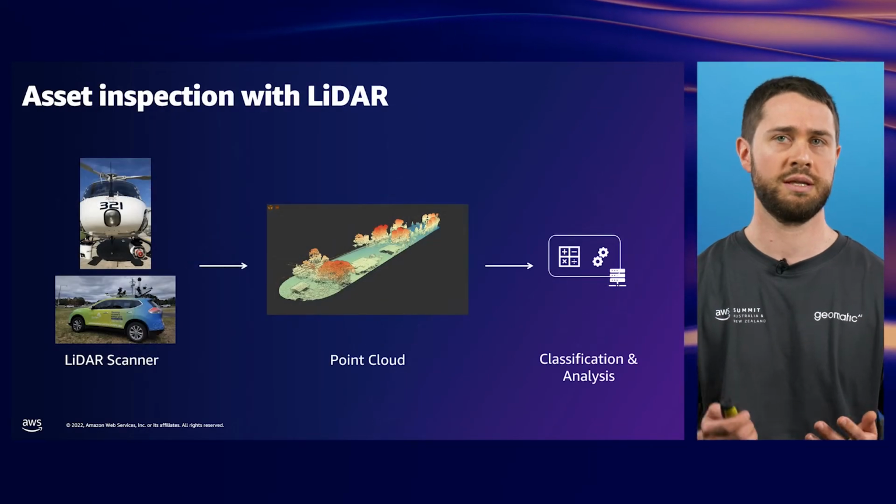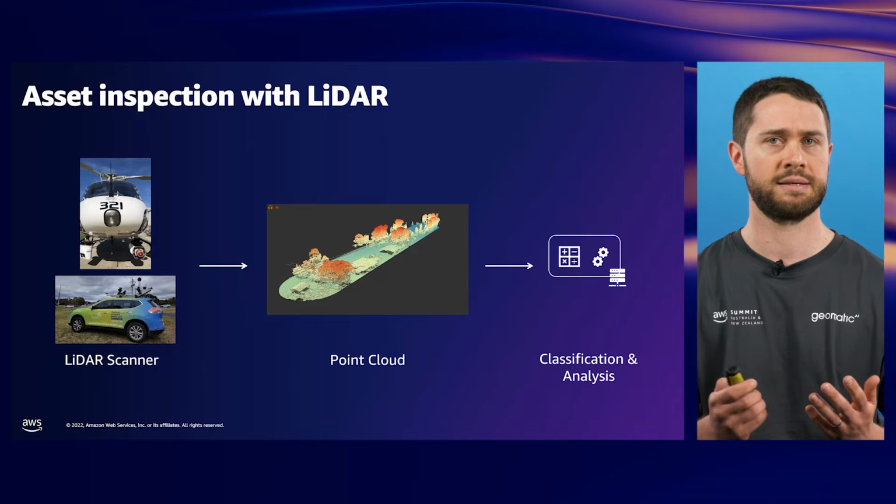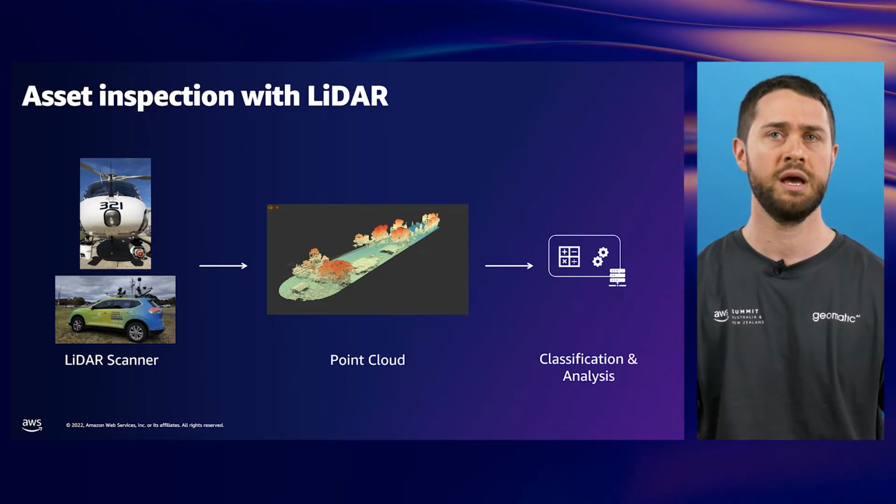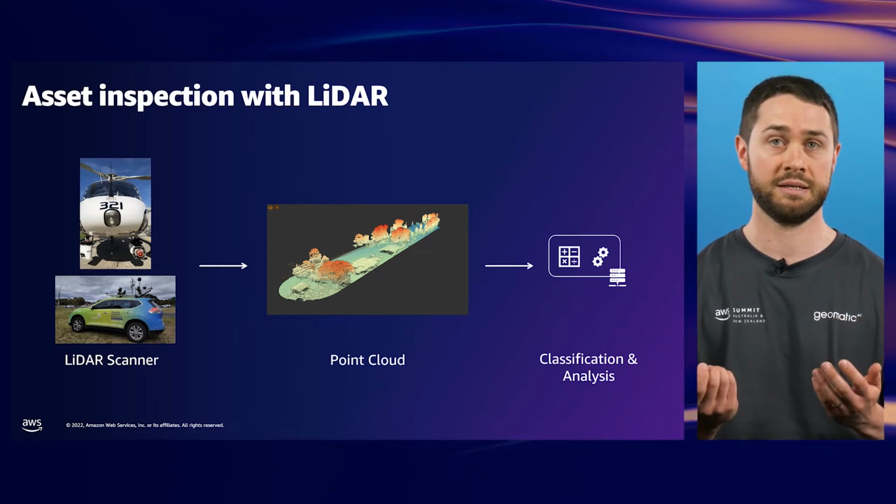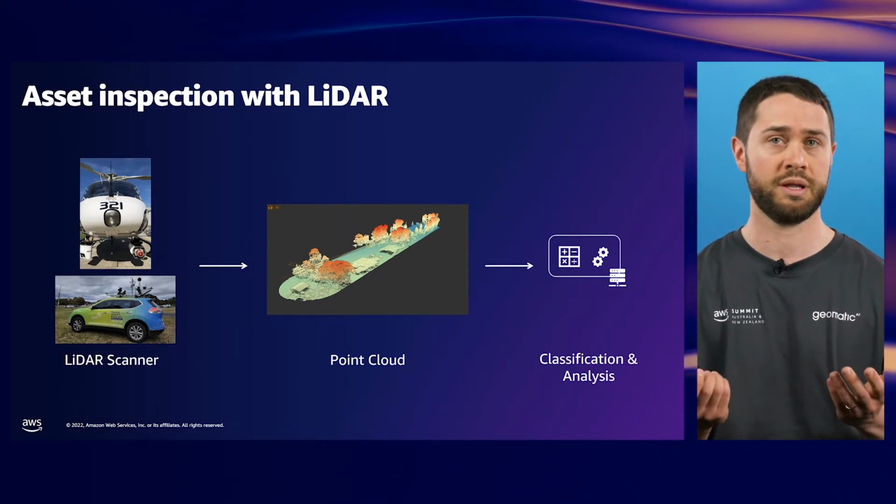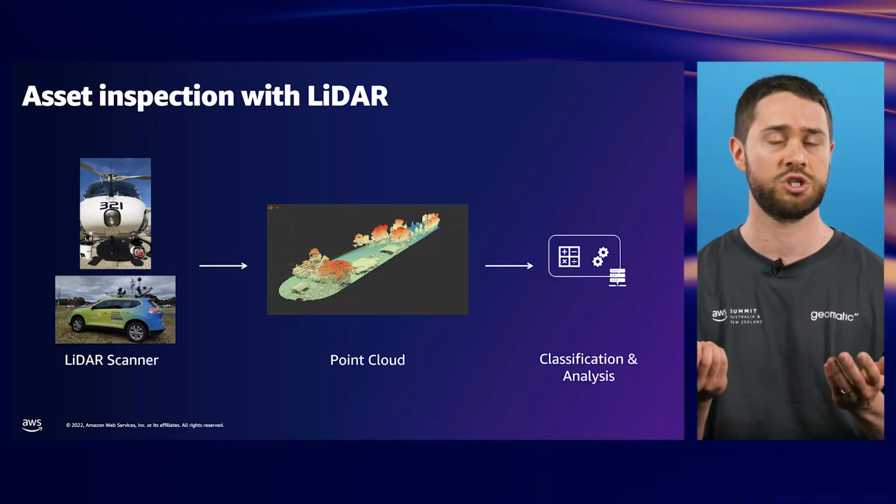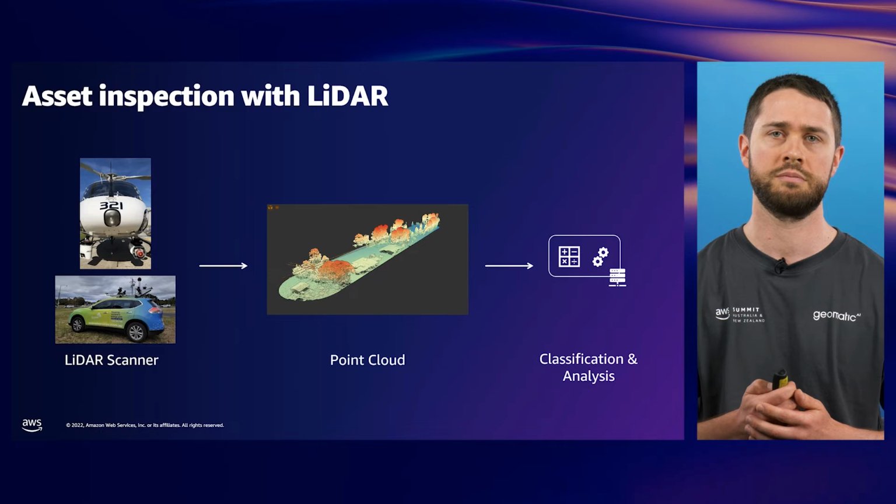To inspect a utility network efficiently, we start by performing surveys using LiDAR scanners. These laser sensors can be mounted on aircraft and ground vehicles and allow us to cover a large area very quickly. The scanner collects data that is assembled into a 3D point cloud, which we can then process using our proprietary classification and analysis software, producing a digital twin of the customer's network.